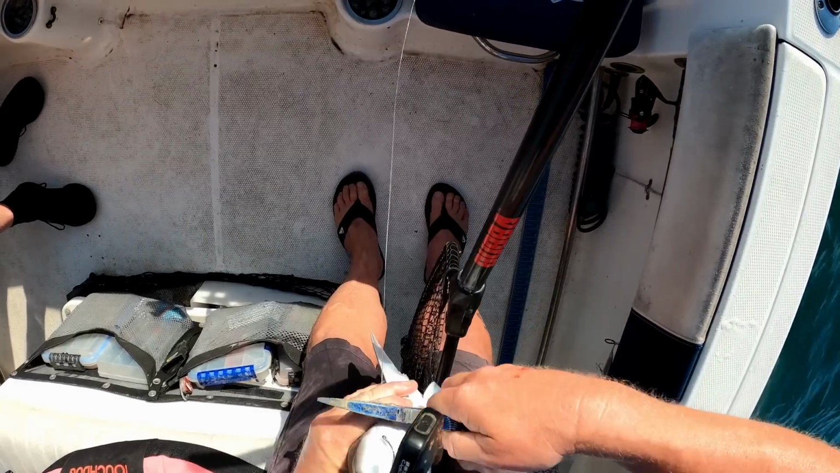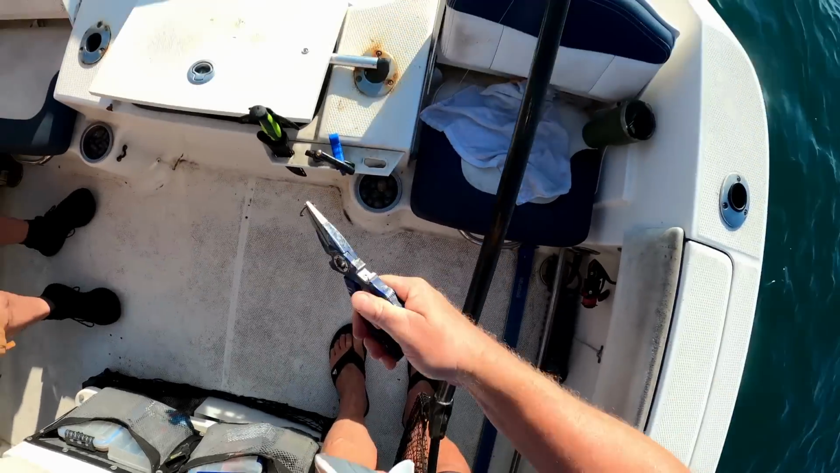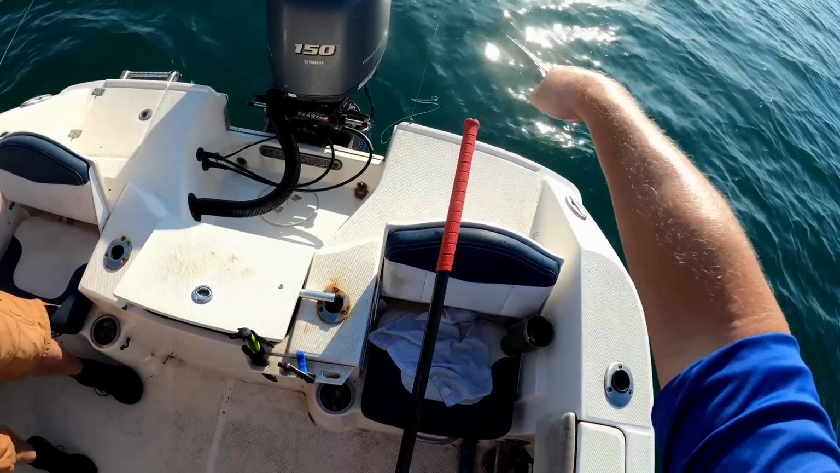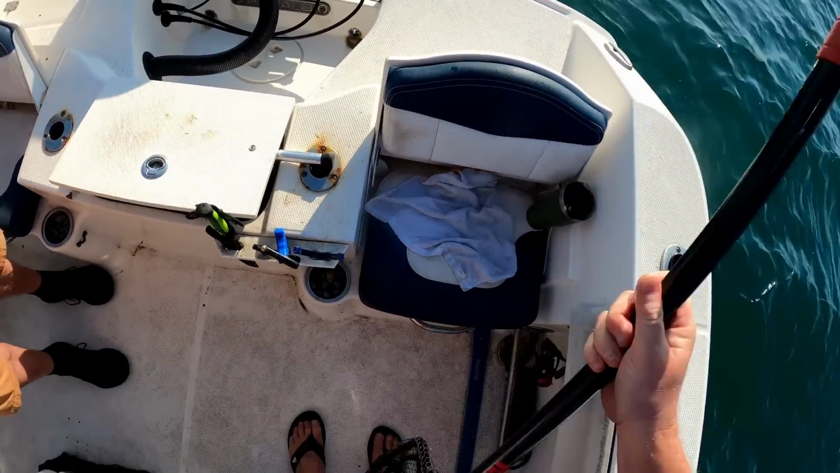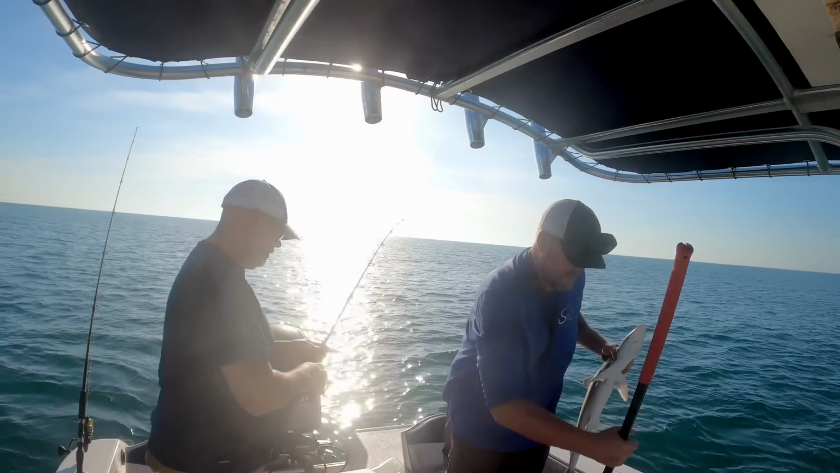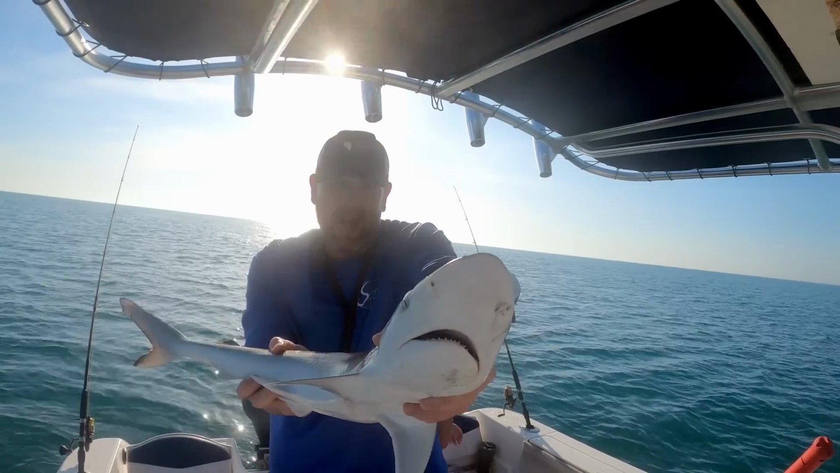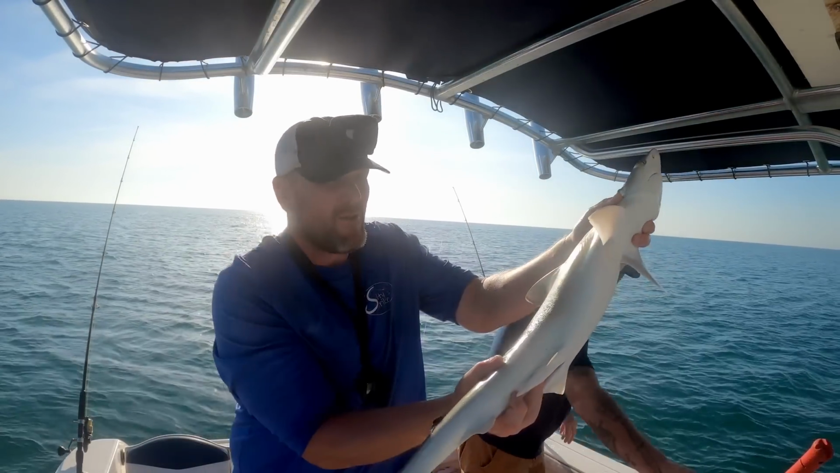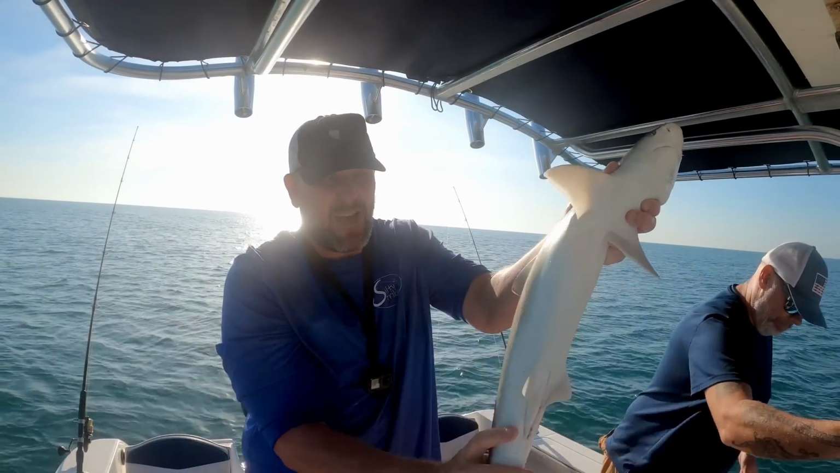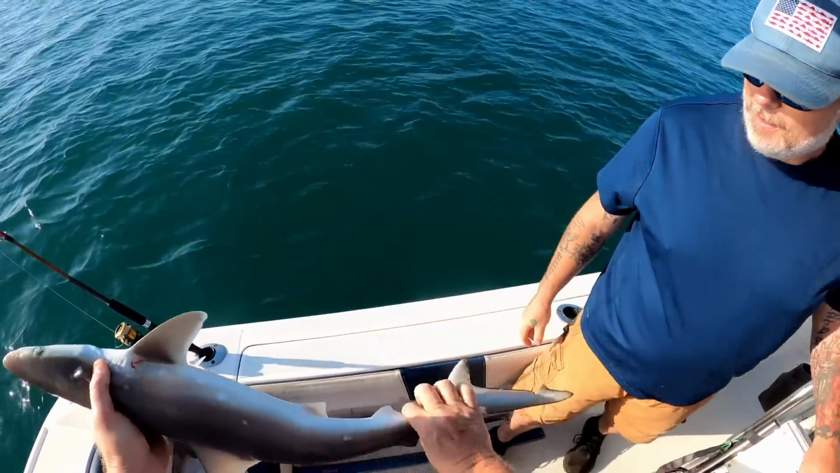And what we have here is the Atlantic Sharpnose. Fun to fight. Yeah. And you can eat these guys too. Here, let me, the other way. That's the Atlantic Sharpnose. You know, they have a sharp nose, hence the name. And you can always tell because they usually have little white spots on them. Pretty fish. I'm sure you got to measure this guy.